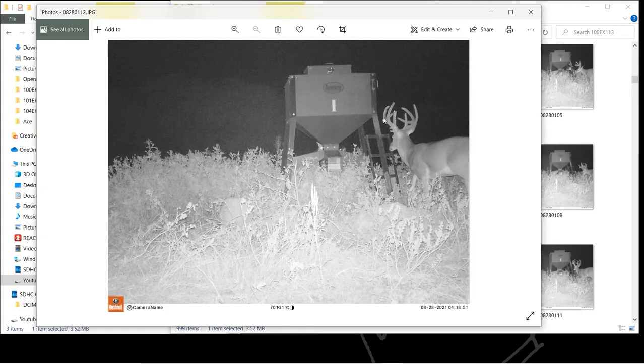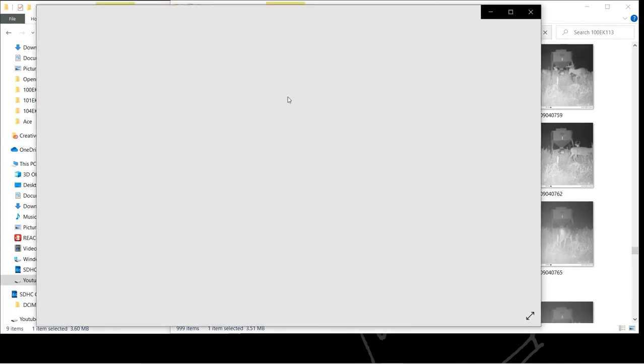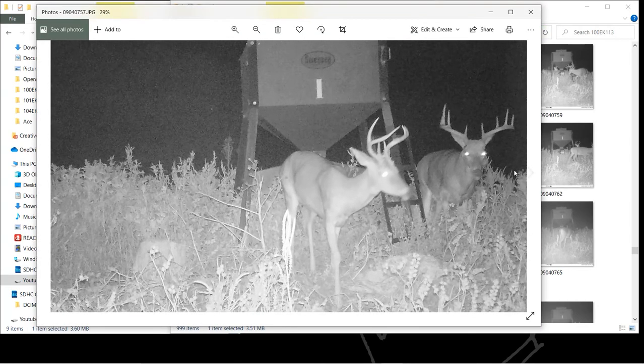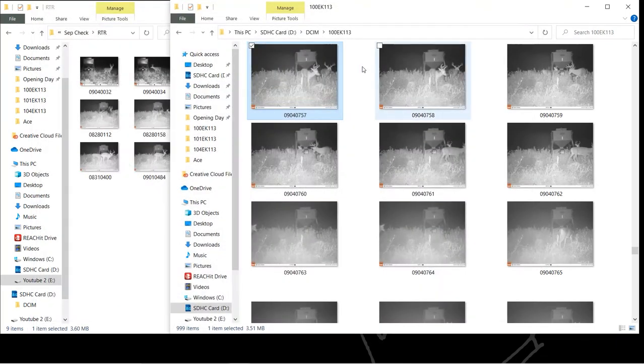I think this is the buck that Theo and I found the set of sheds of when Theo was here. This buck is the old wide 10. He keeps getting smaller every year. I think he loses an inch off all his points every year. He is old, another 7 or 8-year-old buck. I don't exactly know. He's over 7. He may have been 7 last year.